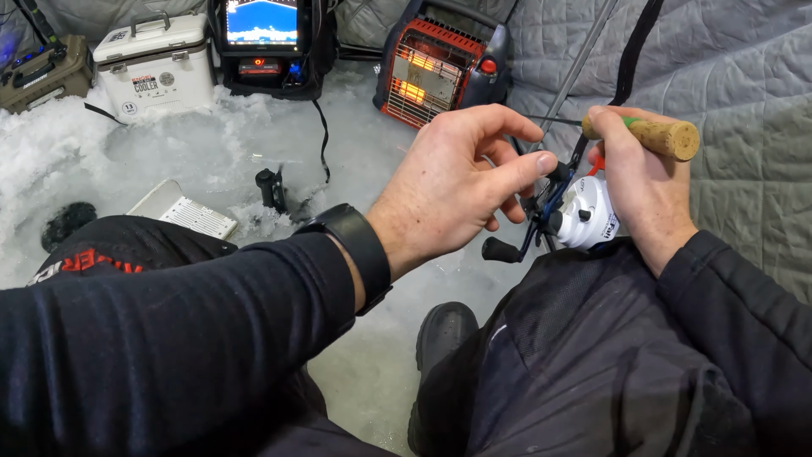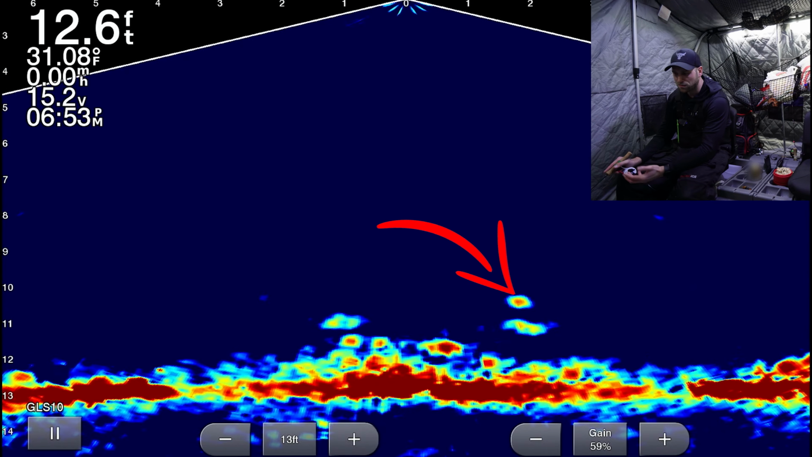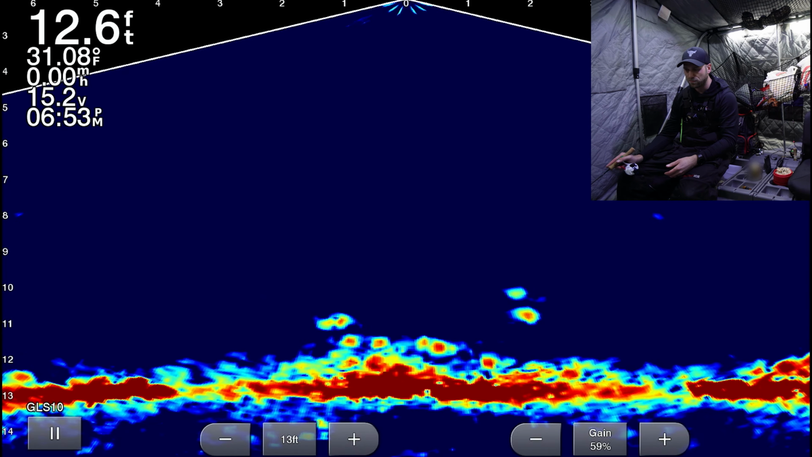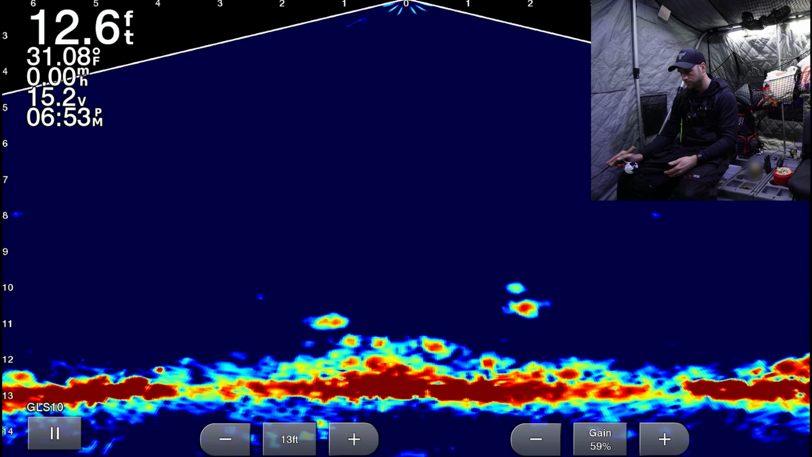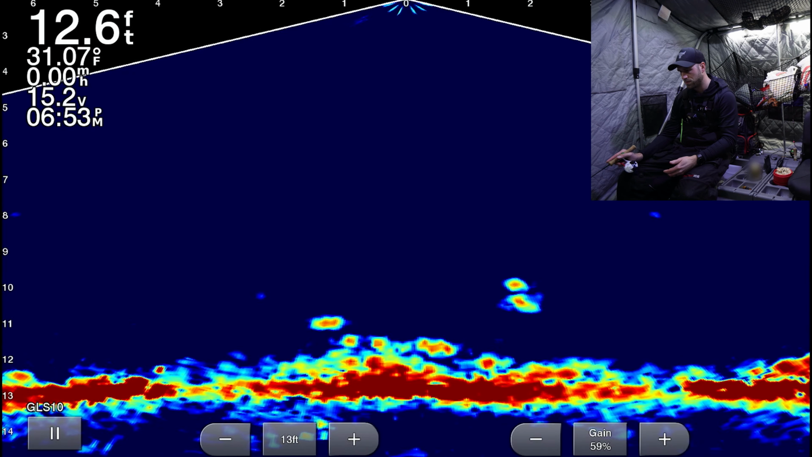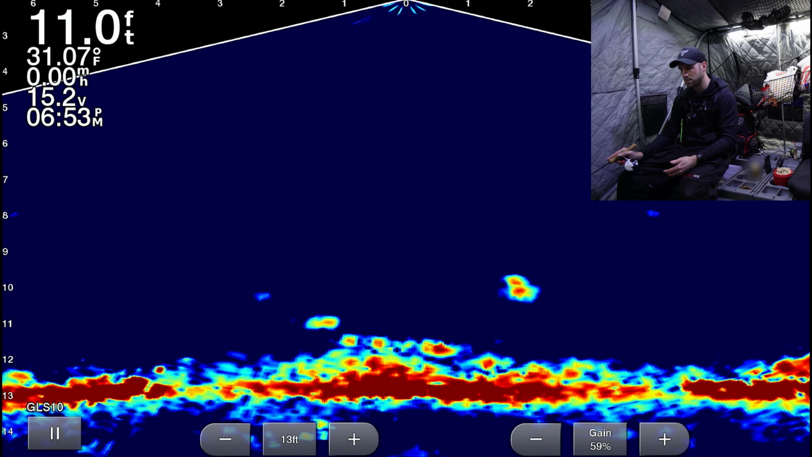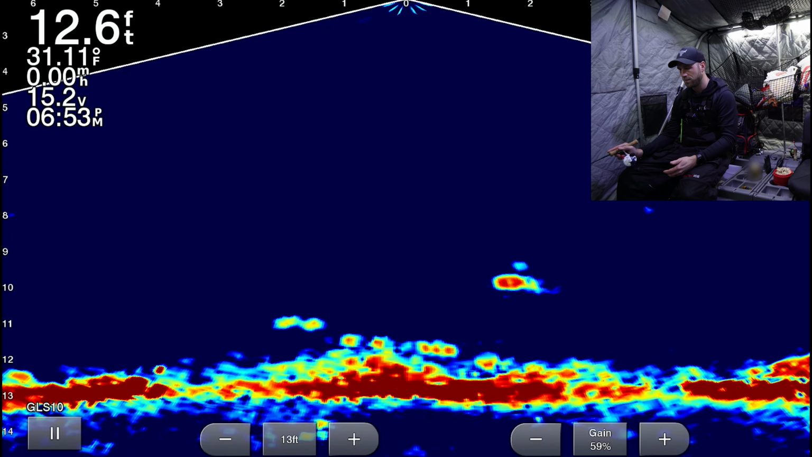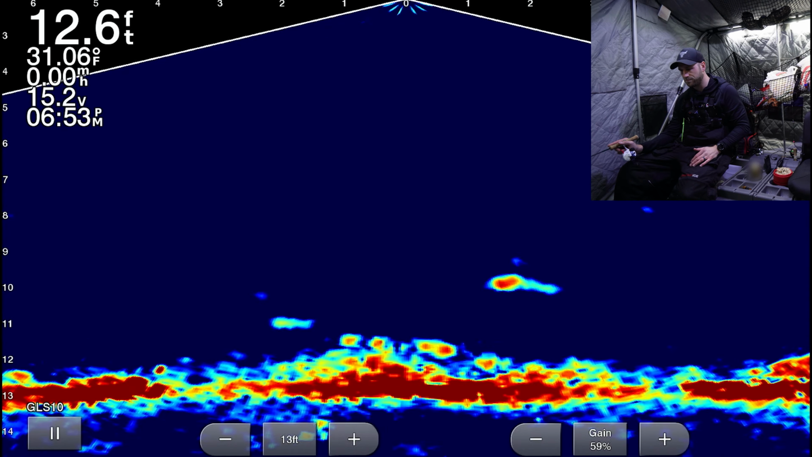We're at almost 7 o'clock here, but the fish are still on fire. Like, look at this. Here we go, coming up, coming up. He's coming up. Is he gonna hit it? Right now. He didn't take it. Interesting.